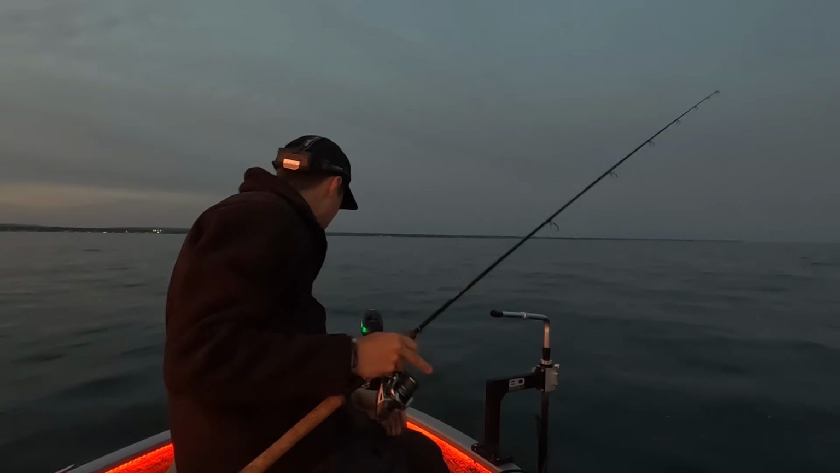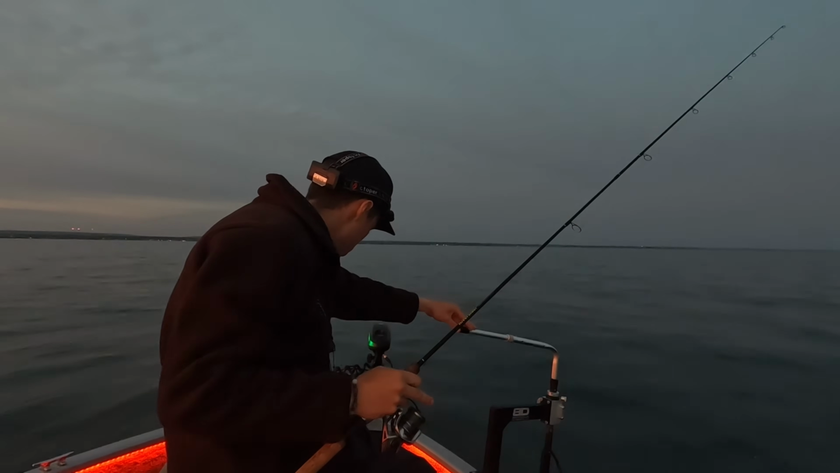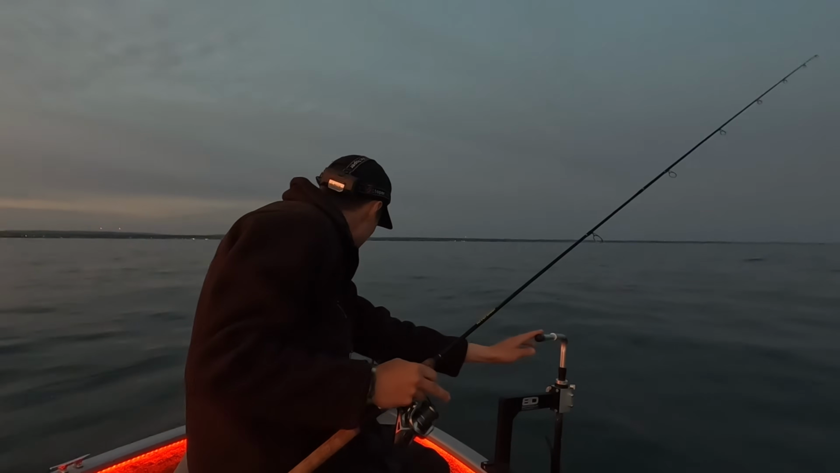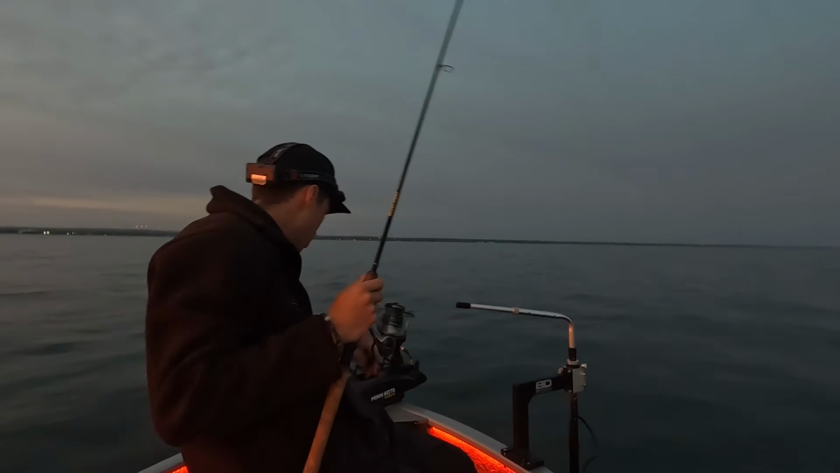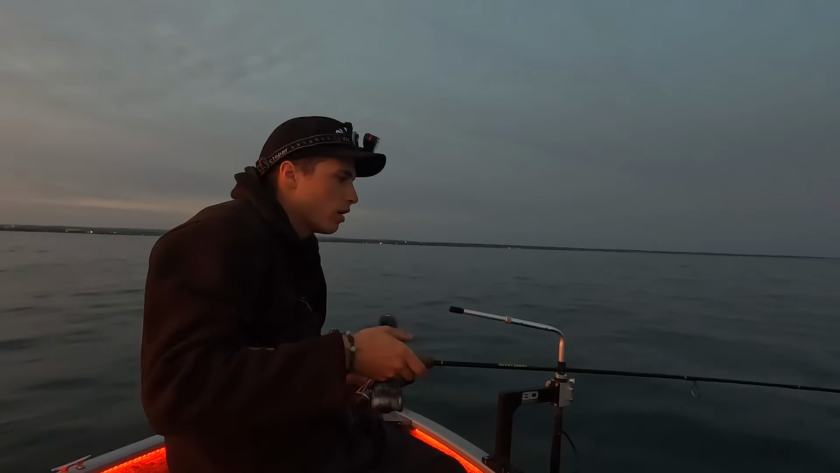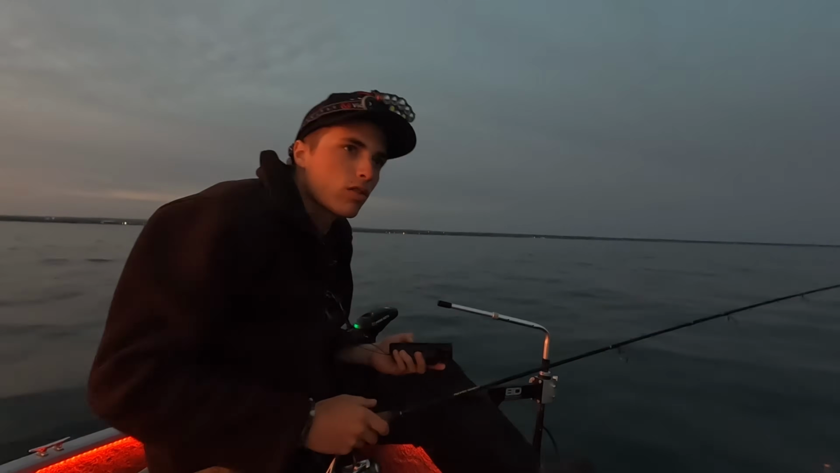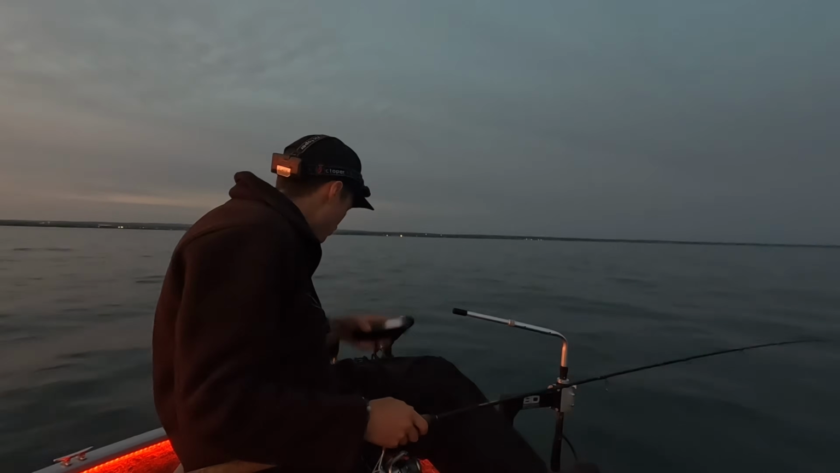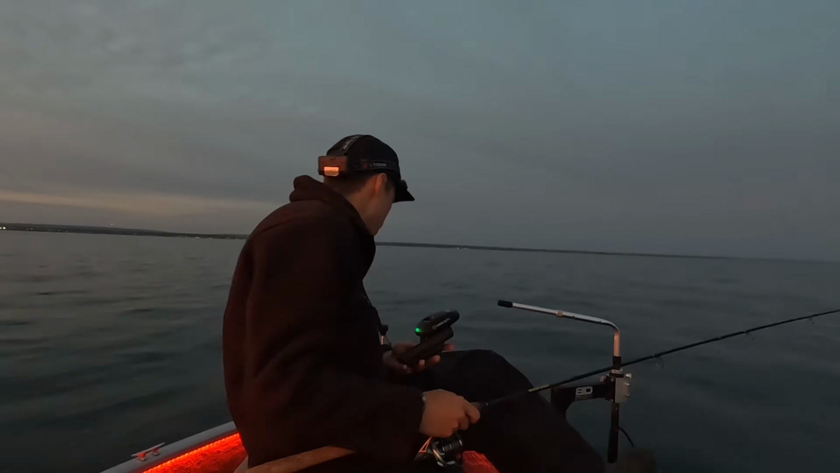Let's see here. That one's gone. A lot of bait in here this morning. Out deep, there was definitely a lot of perch and stuff. I'm not sure if these are perch. They look a little small to be perch. Doesn't mean they're not just small perch, but yesterday there was some big perch out there for sure.